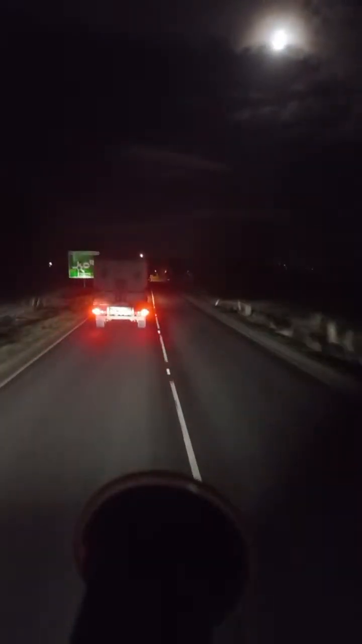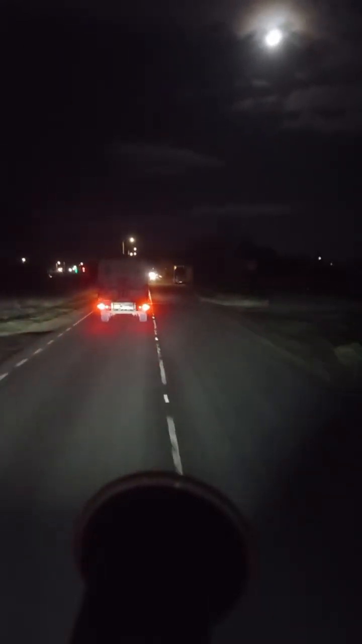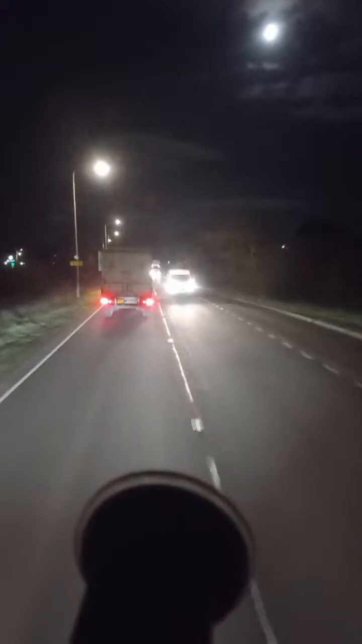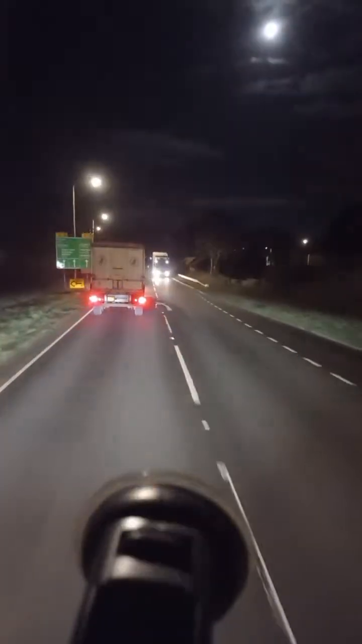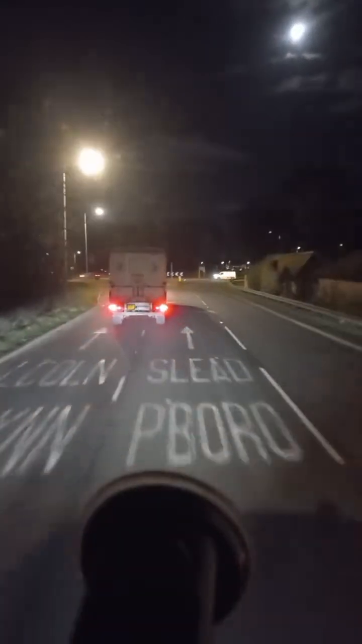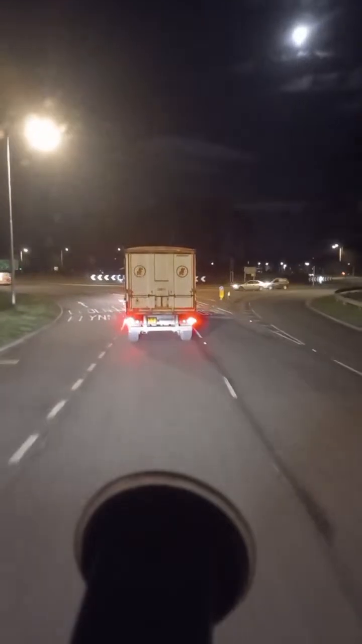I'm seeing my sat-nav is directing me somewhere there. I don't know why. Maybe because there's diverted traffic. Okay, who's diverted now? Are we not going? Oh, the route is open. Why is this GPS showing me this?